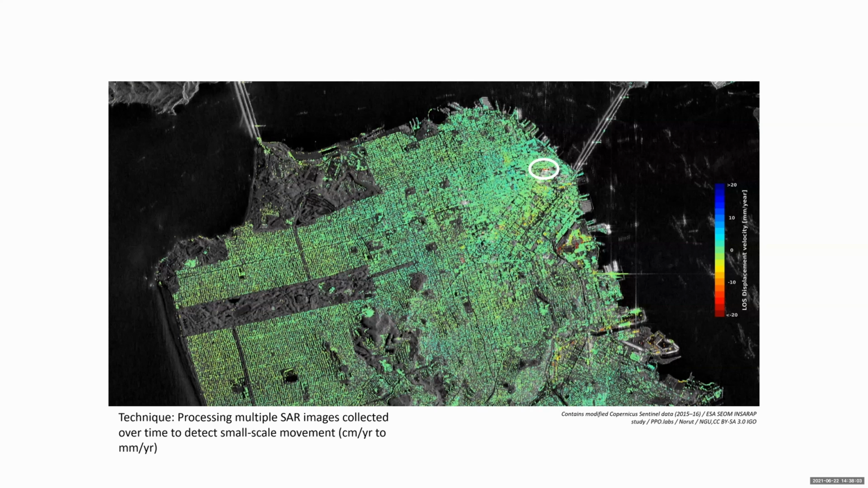Next slide. The data that gave away the hint that there was a problem is shown here. It's a map of deformation rate calculated from a time series of images. And that little area in the white oval highlights the Millennium Tower. Next.